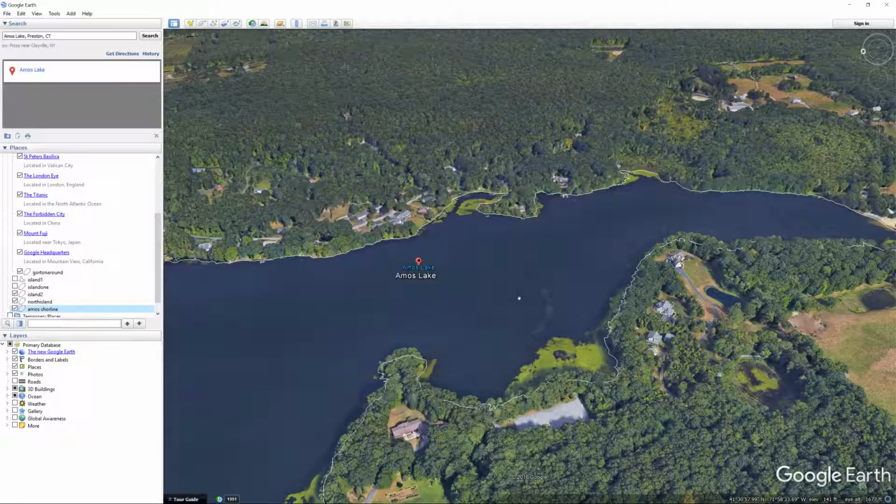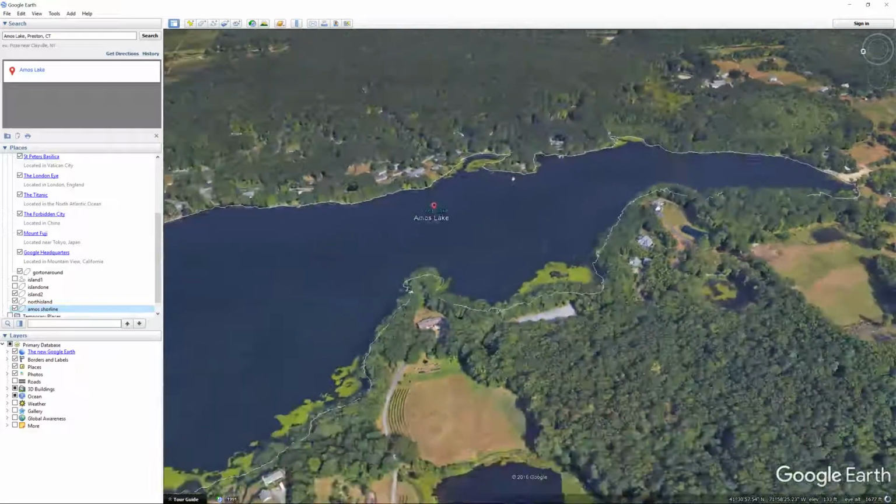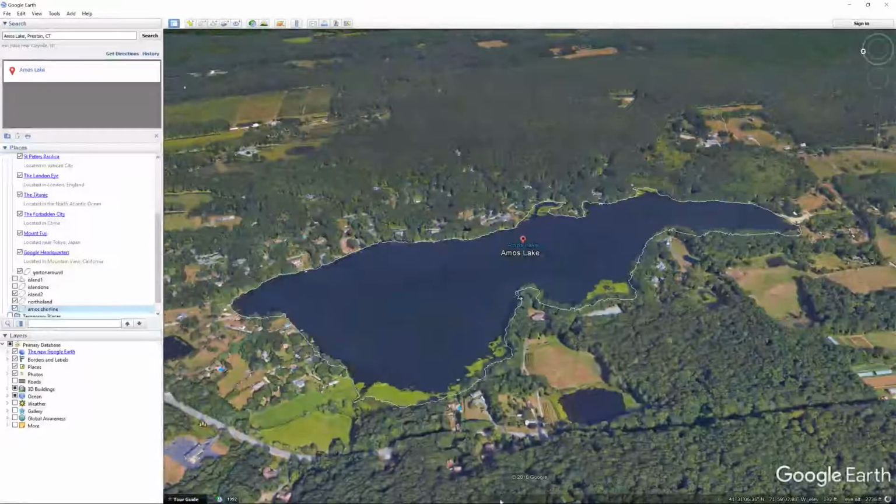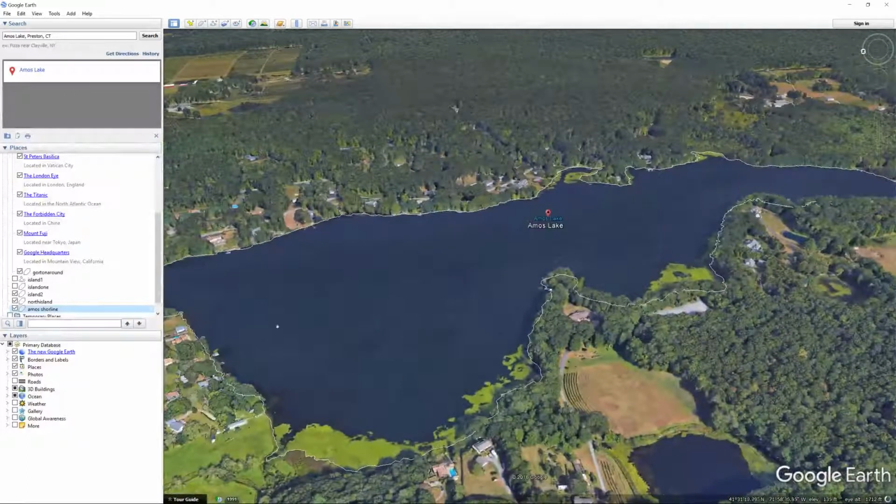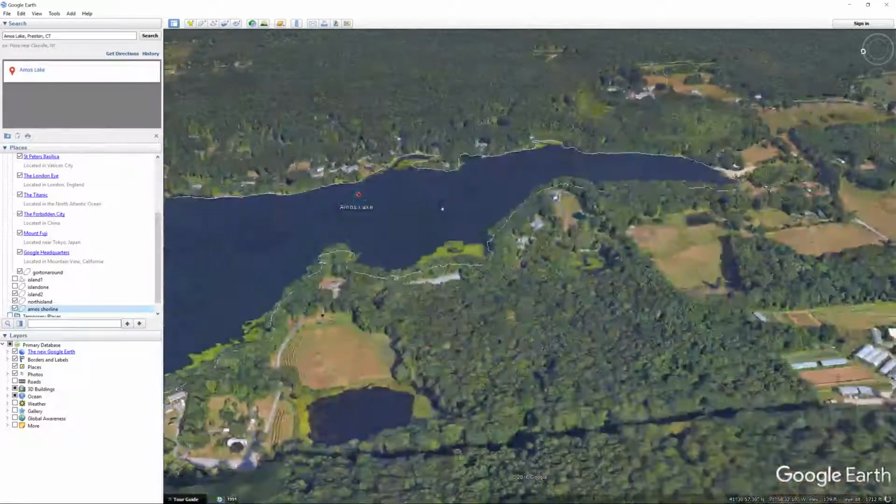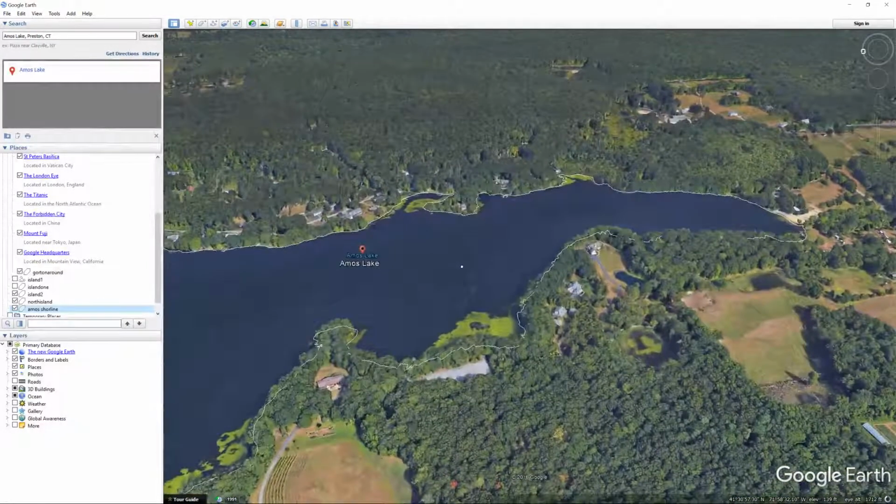Today, we're gonna do Amos Lake, but we're gonna kick up the detail big time. Let's get into the lake. This is gonna be a two-part thing. I broke the lake up into two halves. You have the northern half here, and the southern. Today we're gonna be doing the southern half, which is probably more difficult to get good data on.